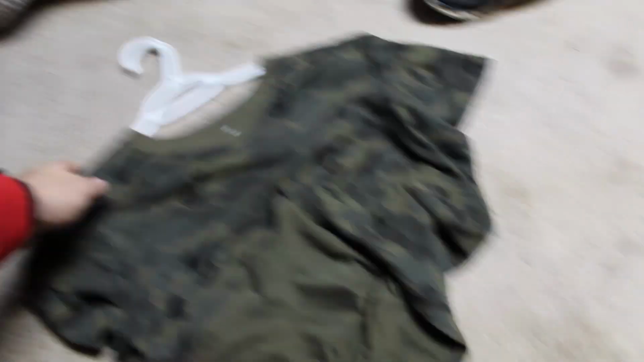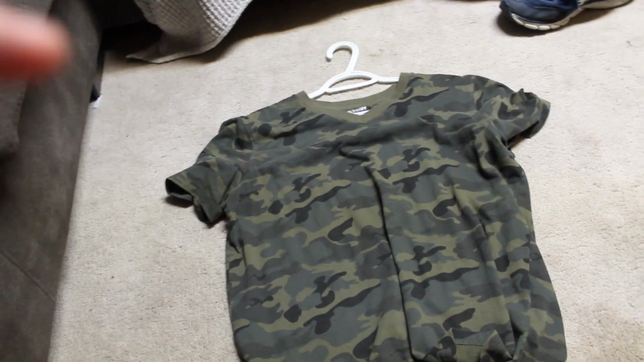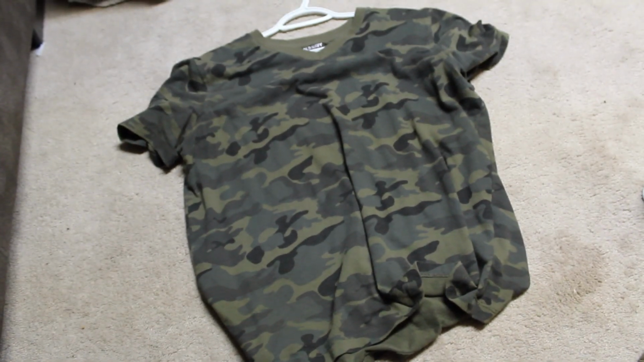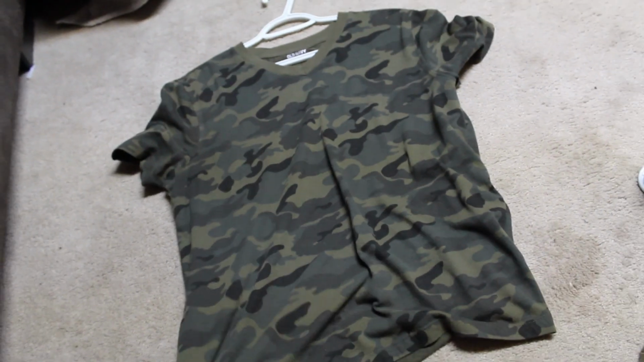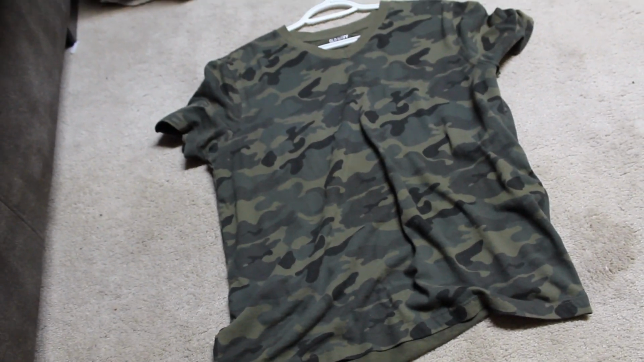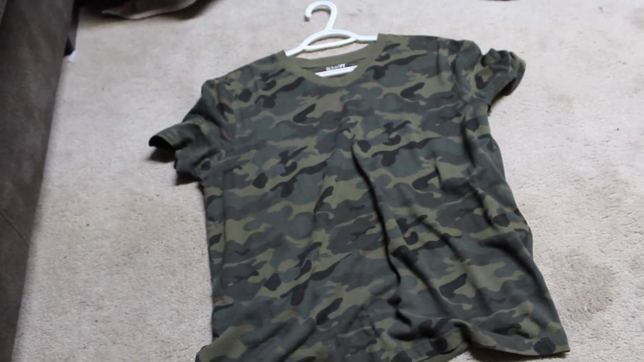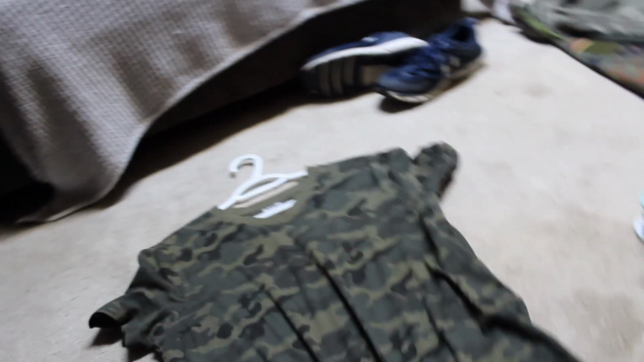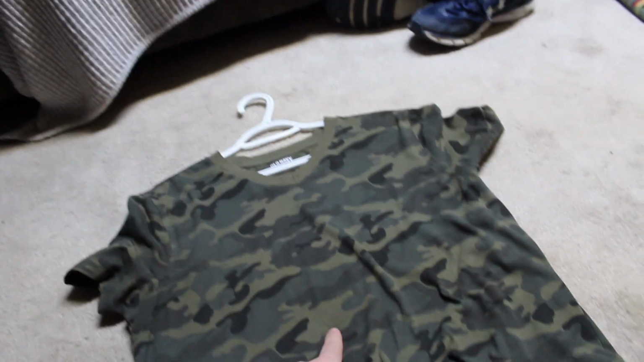So, I got to start off with my good friend Old Navy here. I was surprised. All things considered, it's kind of the GOAT. I'm not saying it's the best, but despite it being a kind of mediocre camo in person in the daylight, it was very dark under night vision. It's got these really repeating patterns in here.